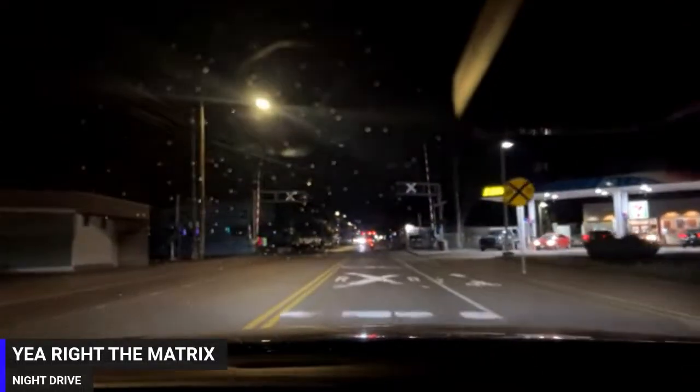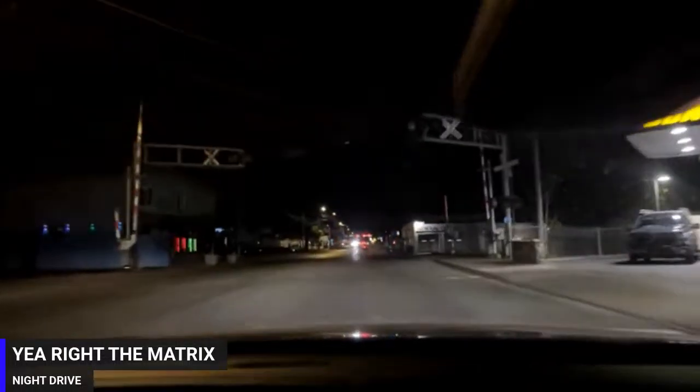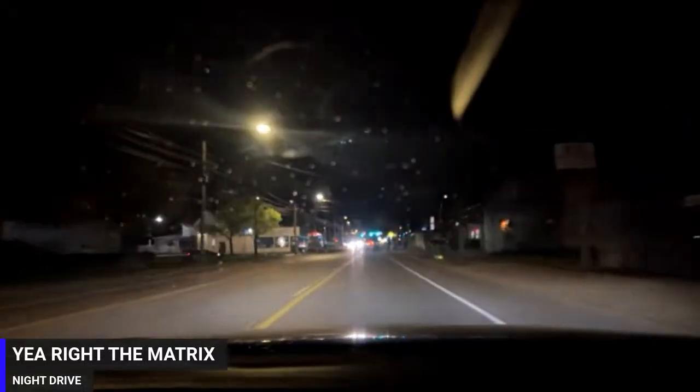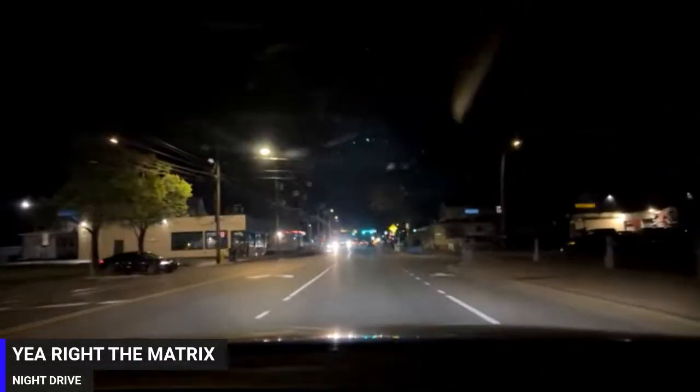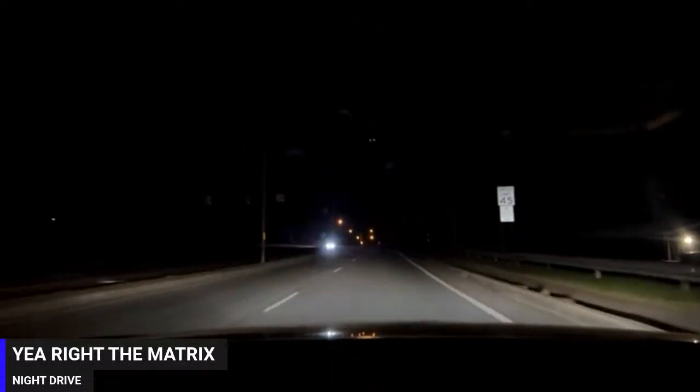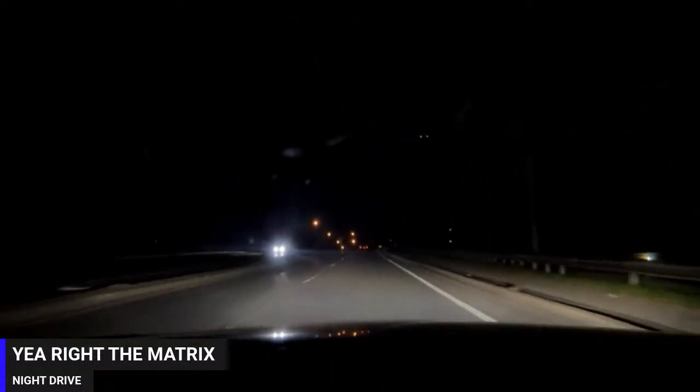Hopefully he sees that car with no lights on. Maybe I'll come down Dewey the other way. Should I go all the way down and come back that way? Yeah, I think I'll do that. Damn, this car got no fucking lights on in front of me. Oh, there they go. He just turned them on.